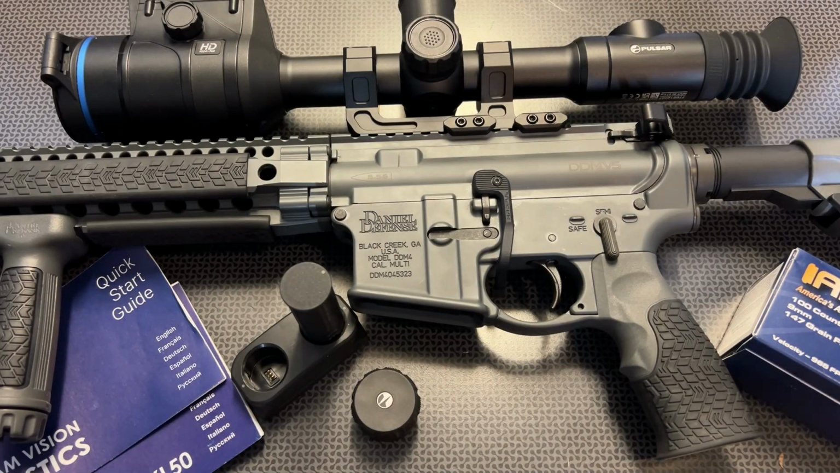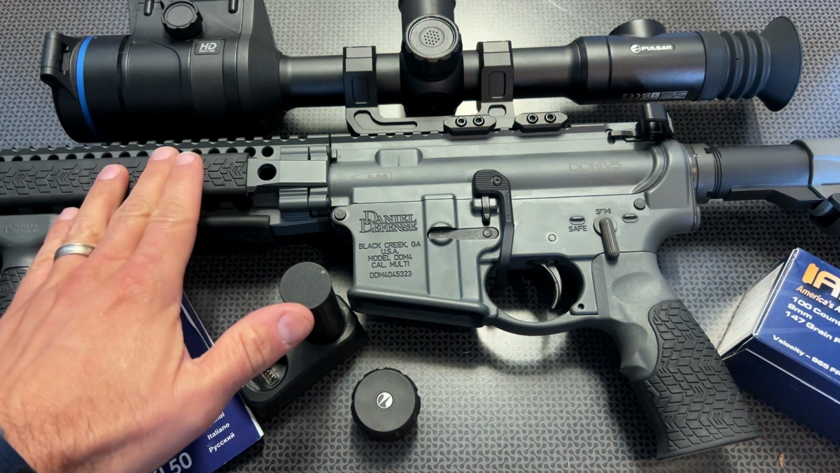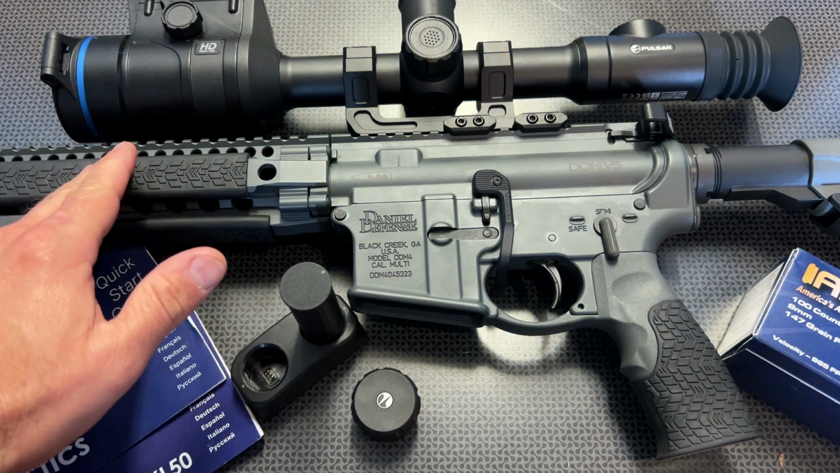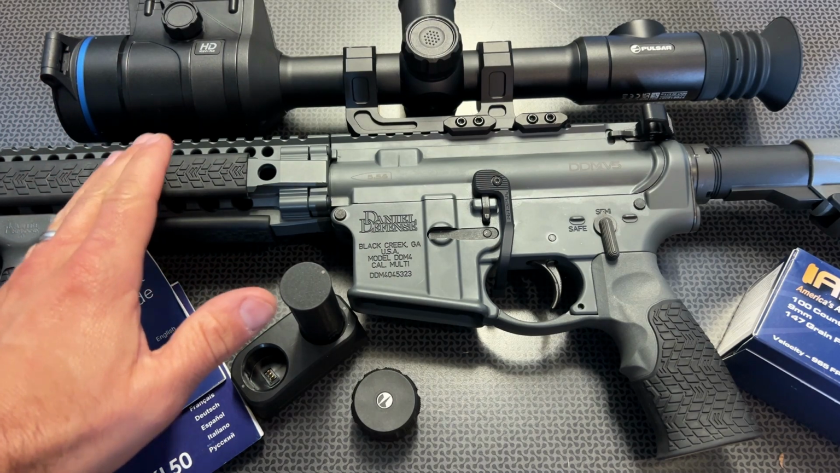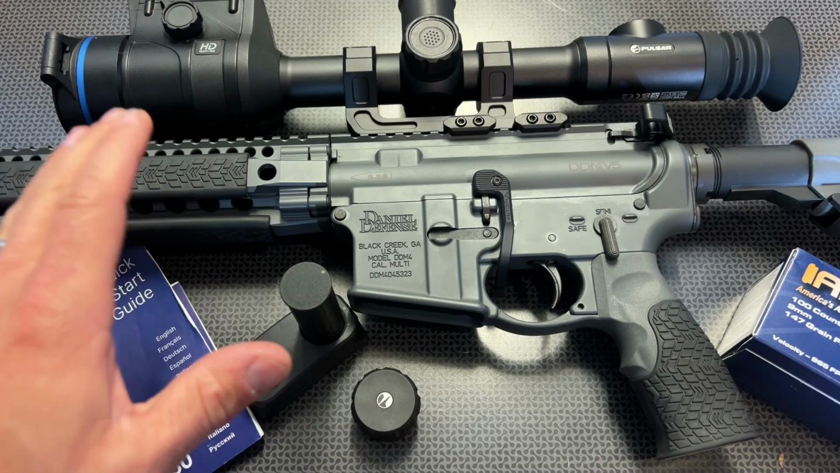All right, guys, well, I'm back today with one of the nicest thermal optics I've ever had out to the channel. This is the brand new Pulsar Thermion 2 XQ50 Pro, the 3 to 12 variant. This thermal imaging scope has some insane specs and features, an incredibly long battery life, great image quality, and an overall amazing user interface, and this is all possible because of Optics Planet.